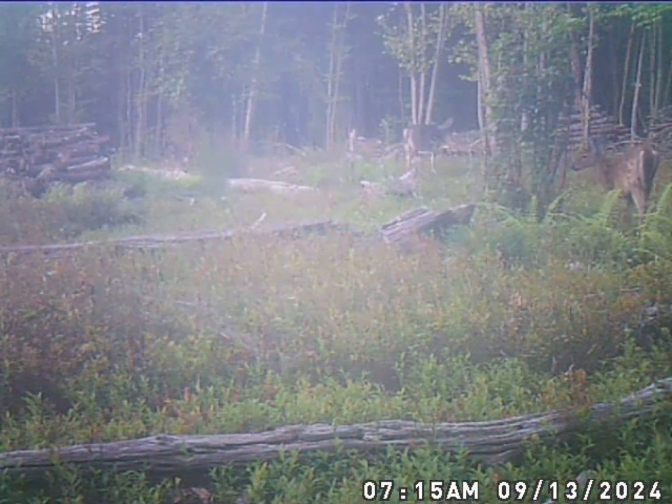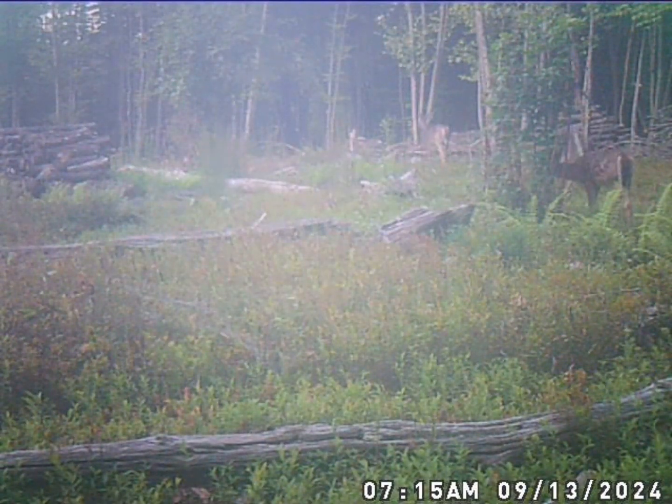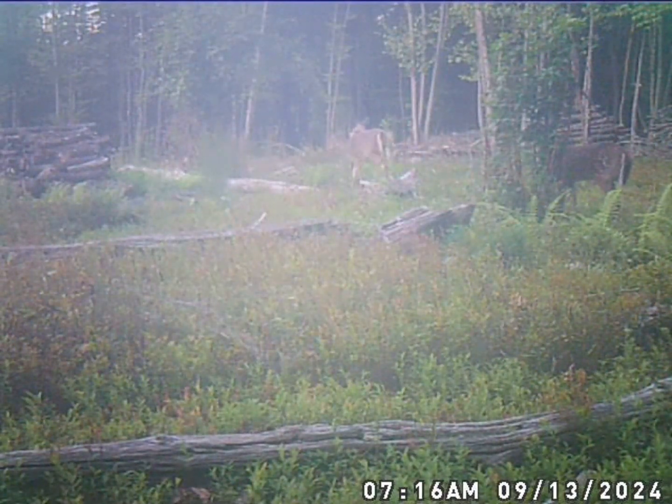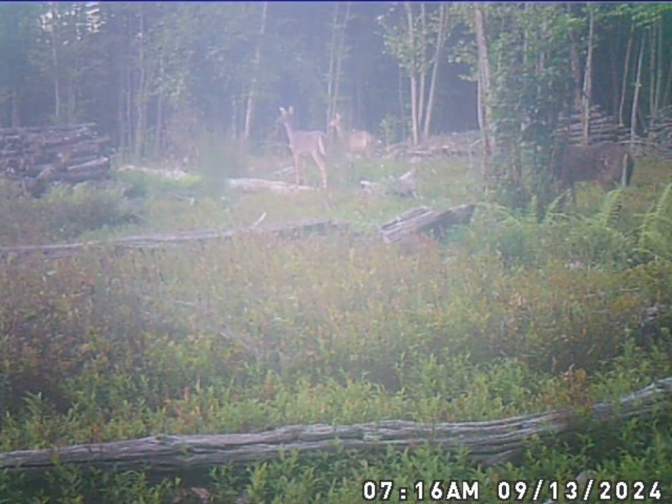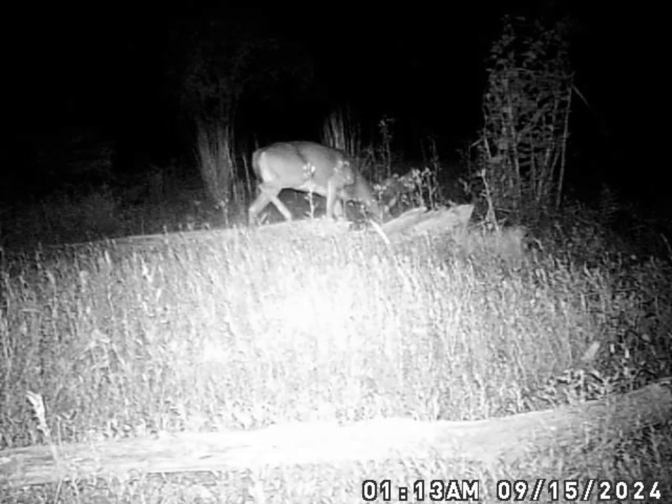Then another doe comes through. And a few more wandering through. Looks like another doe and another following.